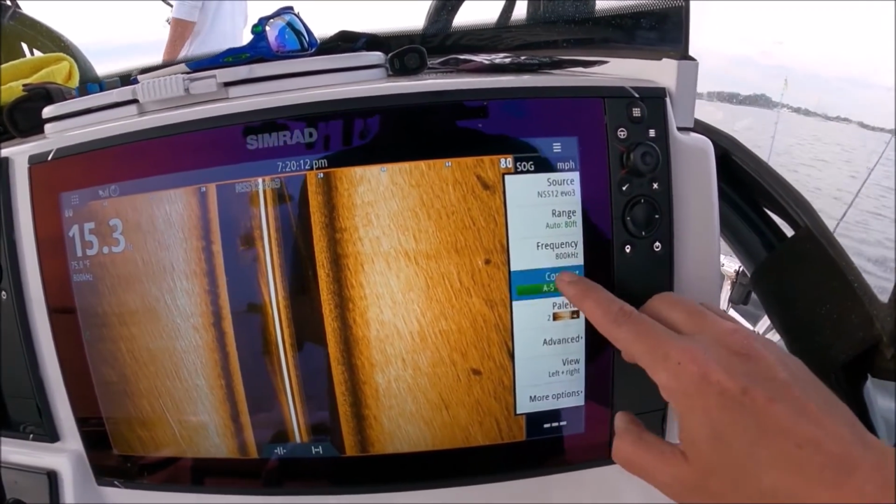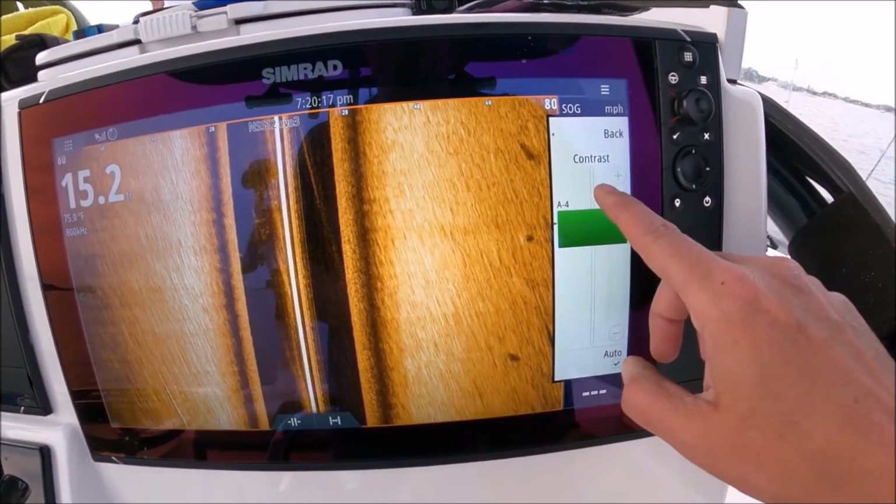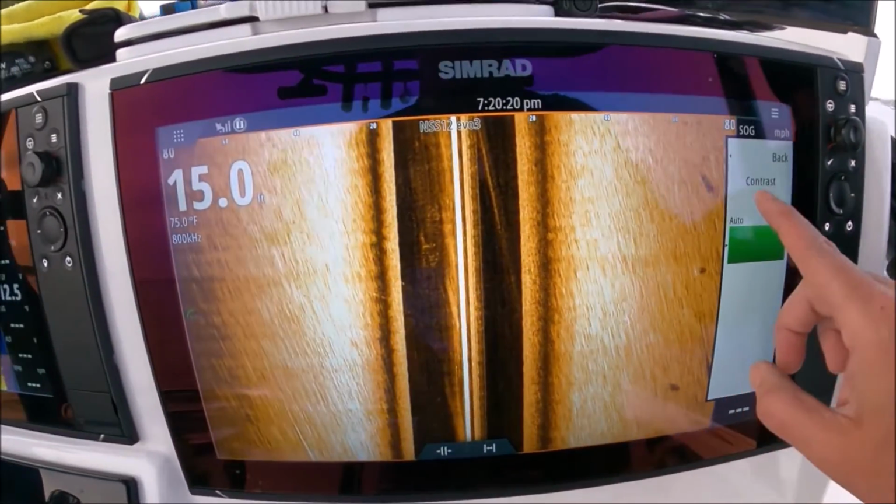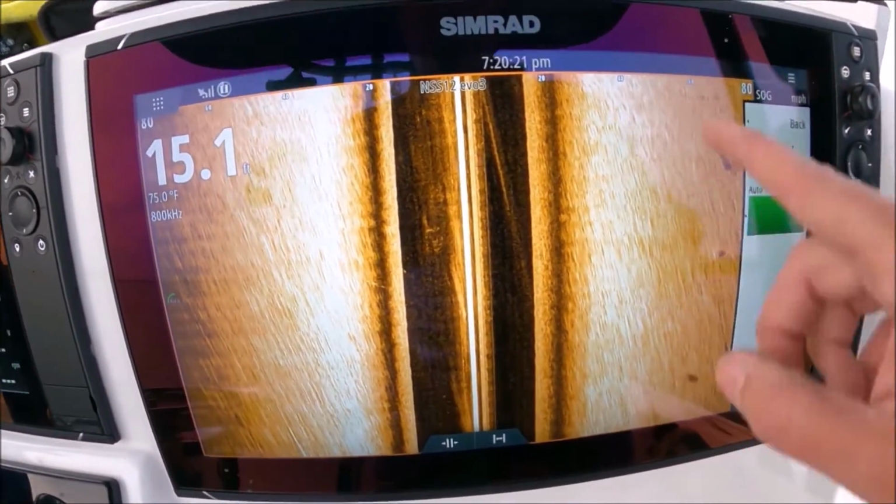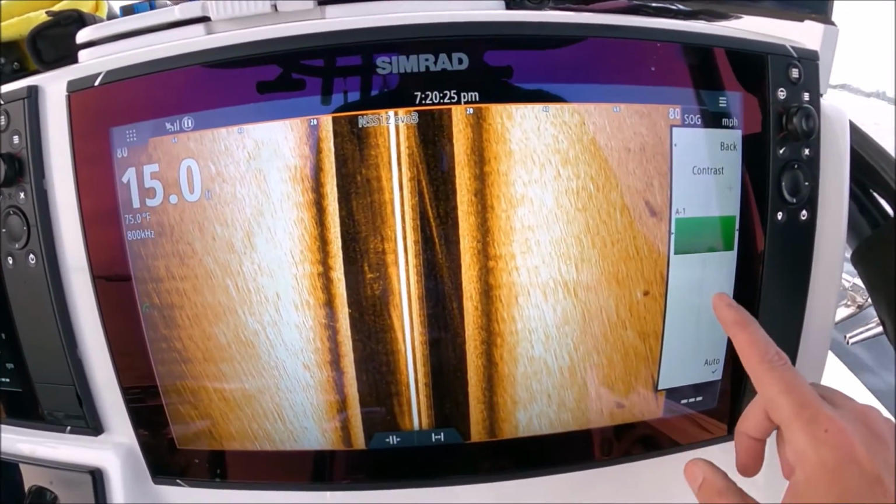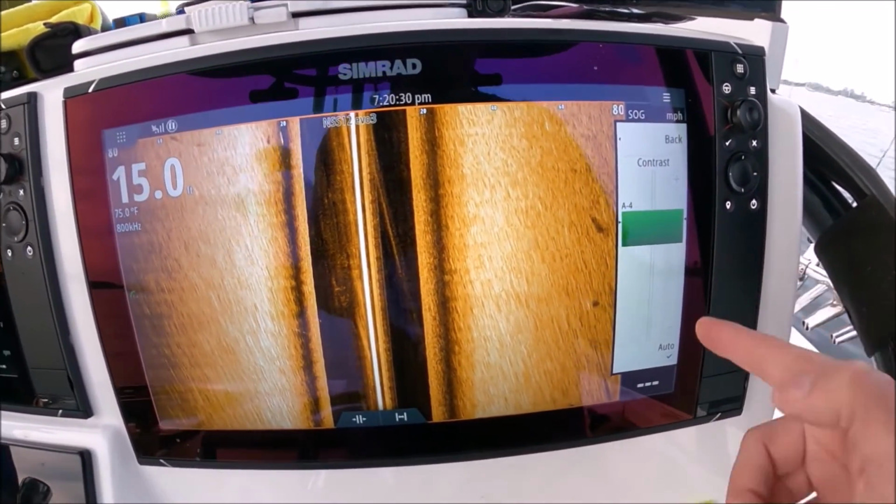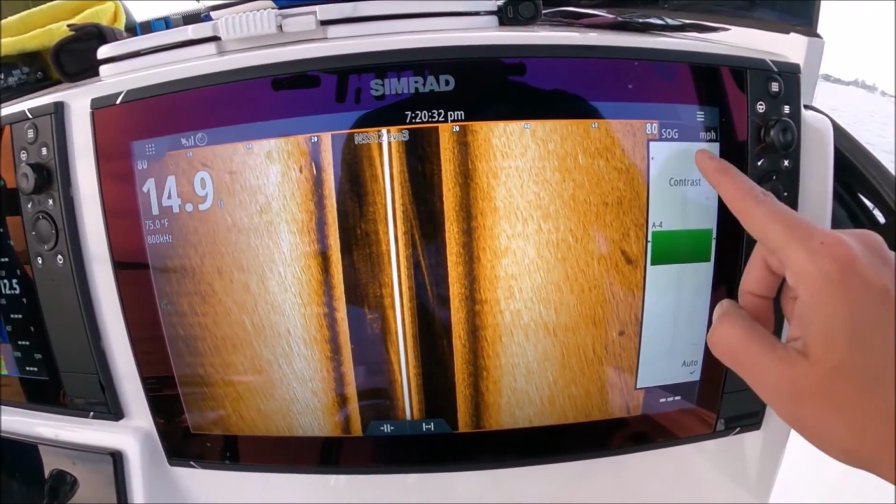In here, in our contrast, I have it at auto -5. I will tweak that just a little bit sometimes, because you can see when I go all the way to regular auto, I get kind of white hot bars there. So I will reduce my contrast until that softens up a little bit. But it's been a long time since I've even looked in here. I was kind of surprised to see it at -5, to be honest with you.